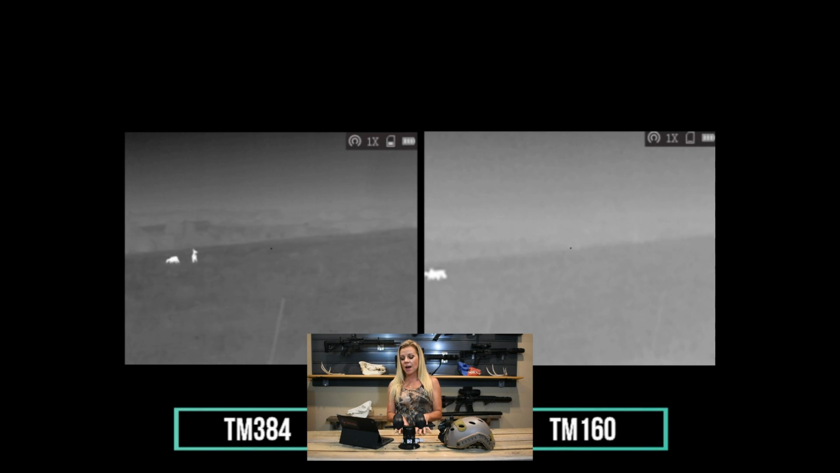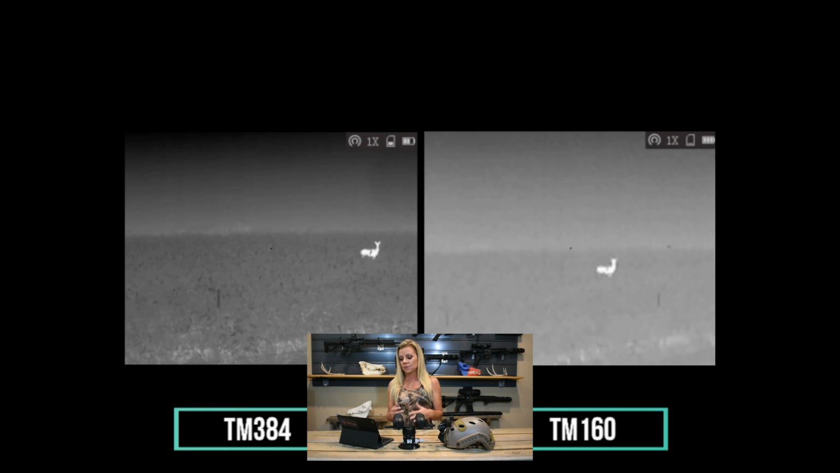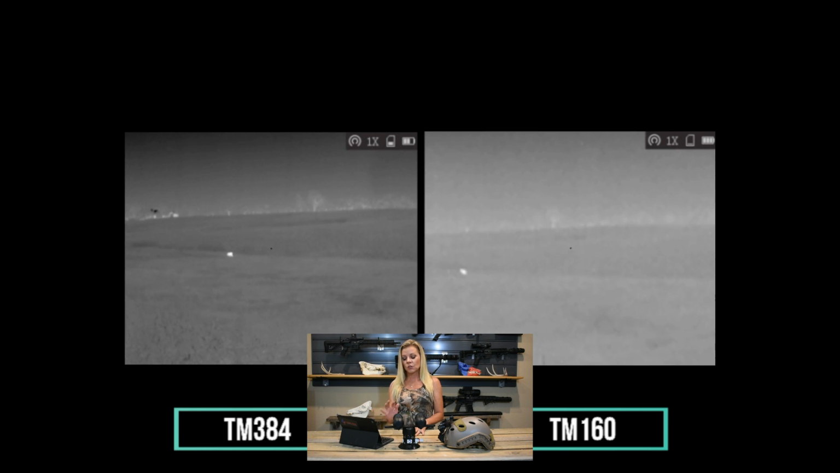So as you can see, we have the two micros set up side by side. So on your left is going to be the TM384, and on your right you're going to have the TM160. Again, these are mounted to the roof of our truck, and we are actually viewing the deer walking from the road. But it's definitely a good comparison of just seeing an animal walking through the field. Again, you can really tell it's a deer on the 384. The 160, I can't tell if that's a deer or a donkey.